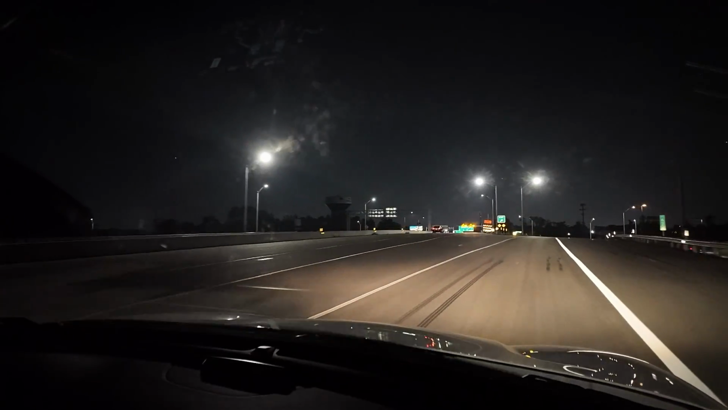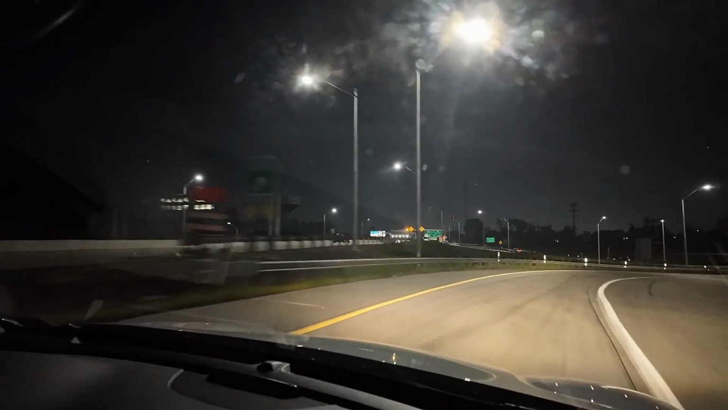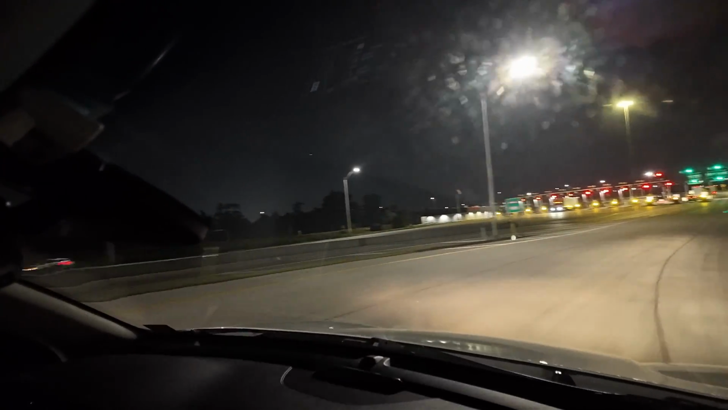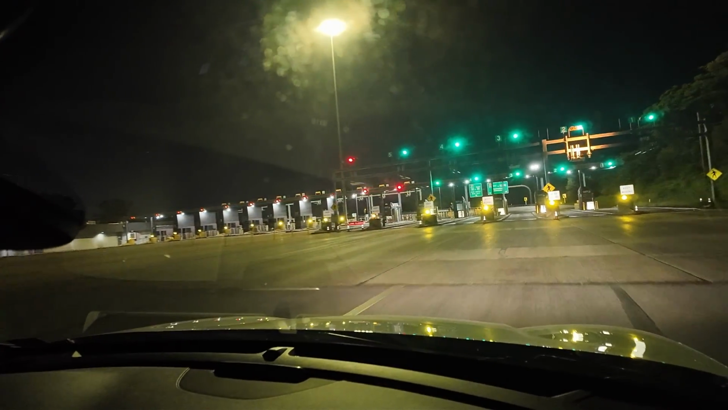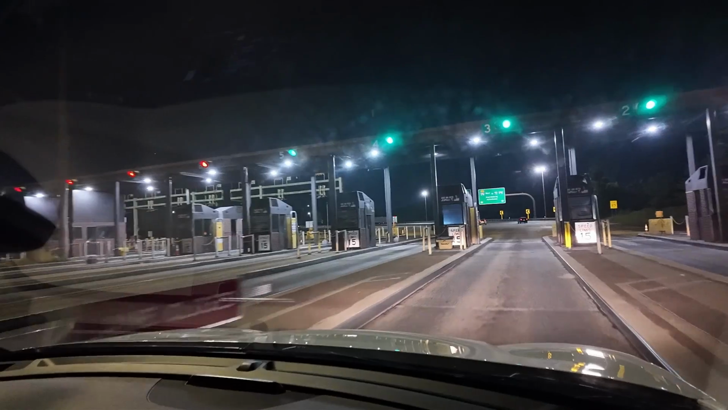I've never liked the smell of New York City, but... Well, we can talk about the smell of New York City in a minute. Here's the toll. Slowing down. Checking to make sure no one's merging into me. Slowing down more.